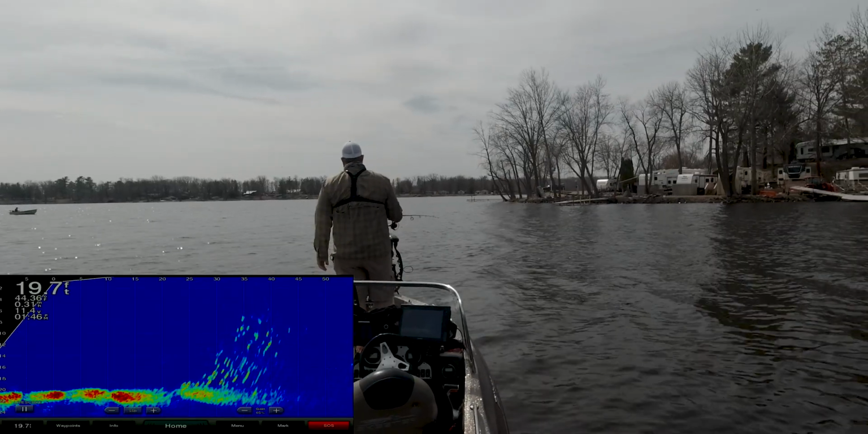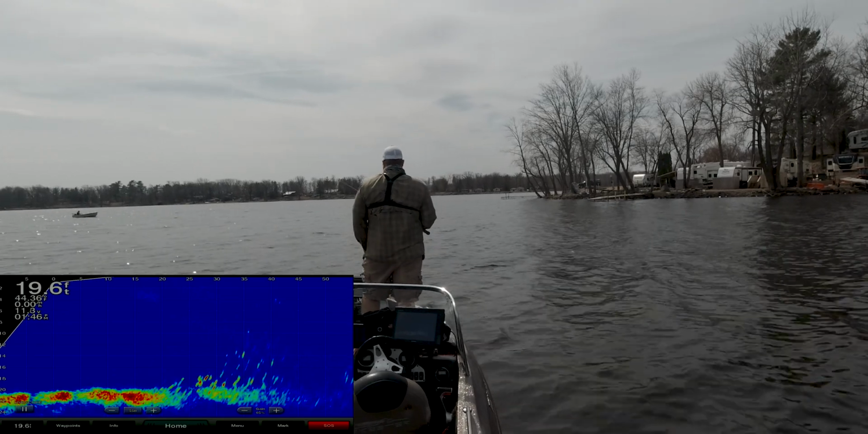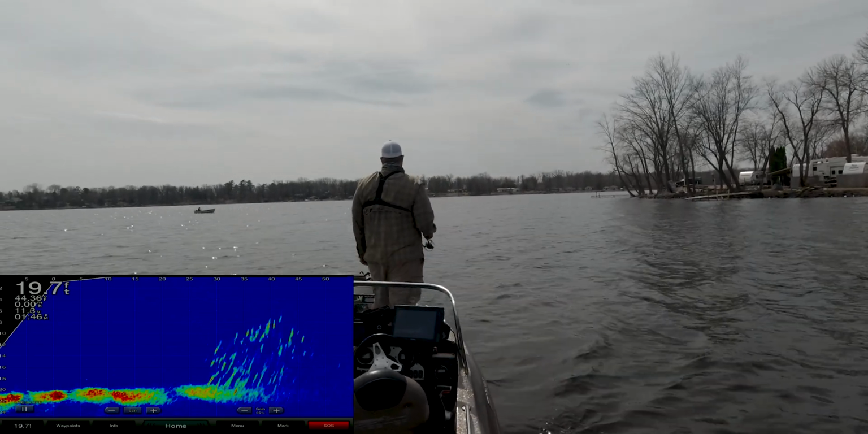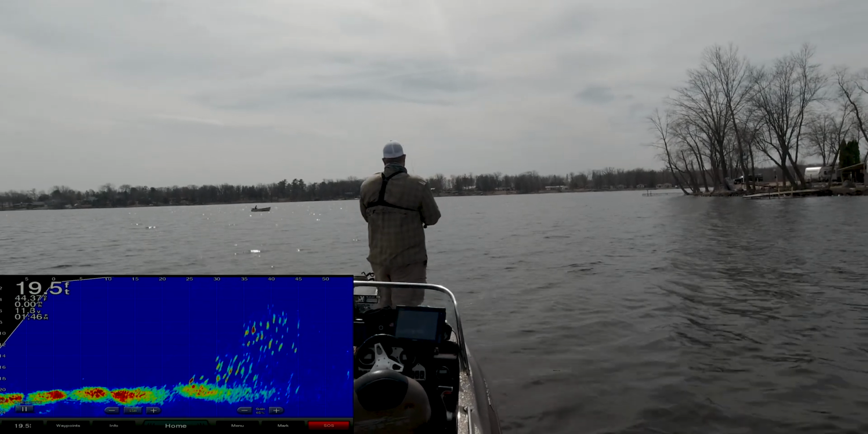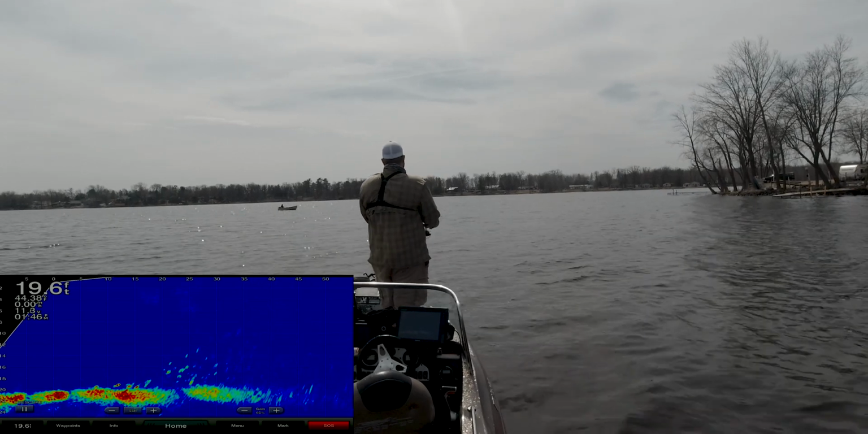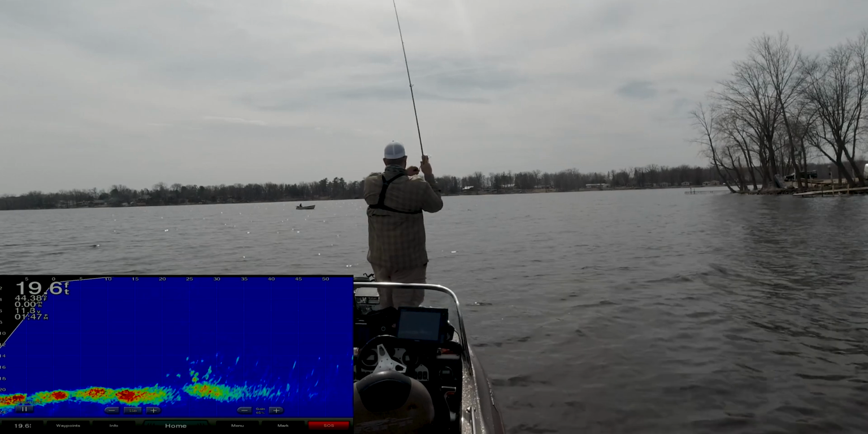You'll see a lot of times crappies will sit in like pyramids. I don't know why, but there'll be a ton of them down low and then less and less coming up to the top. But you'll see that quite a bit. It's a very good indication that that's a nice school of crappies.